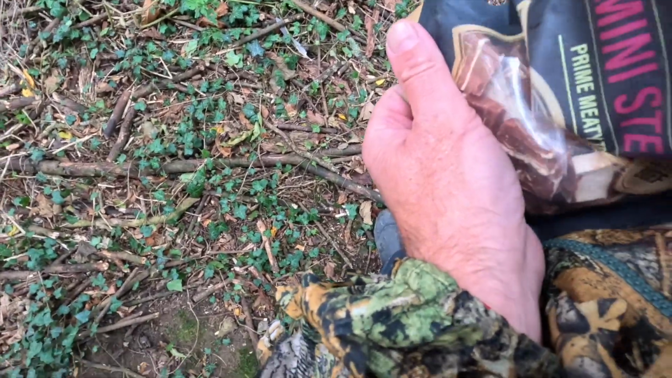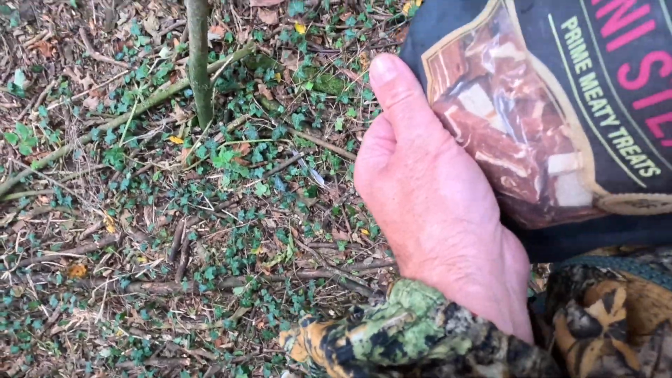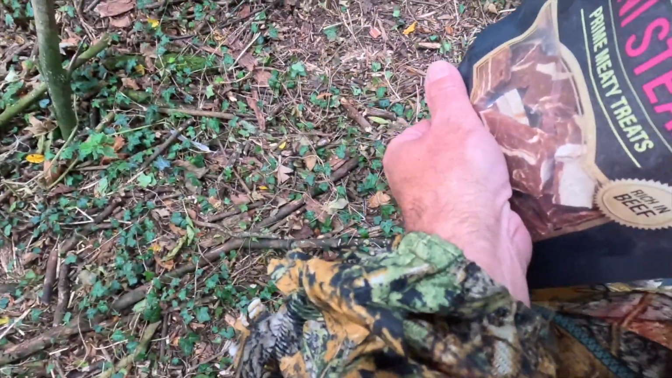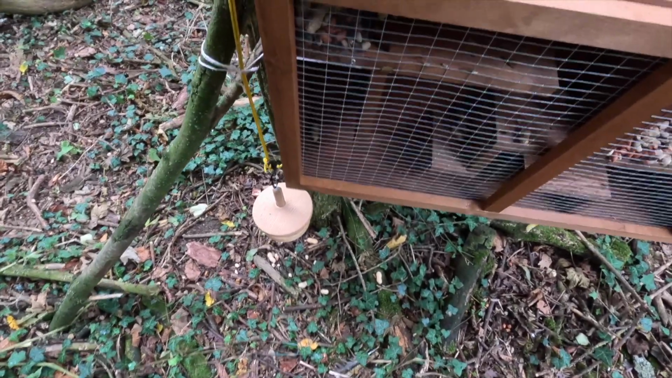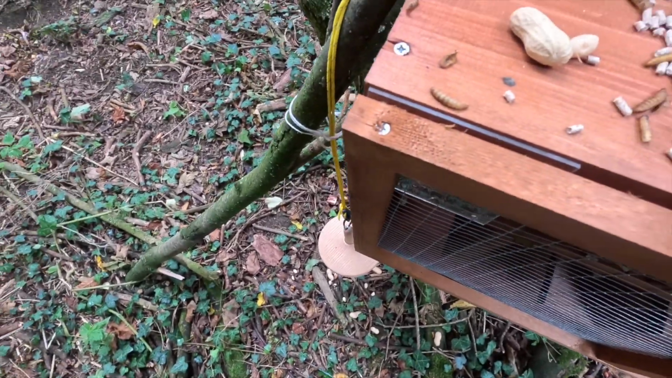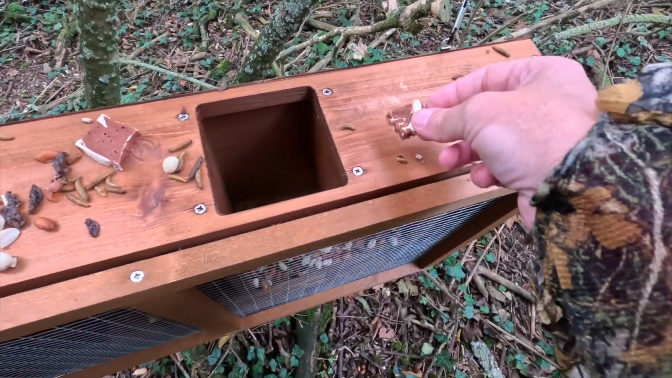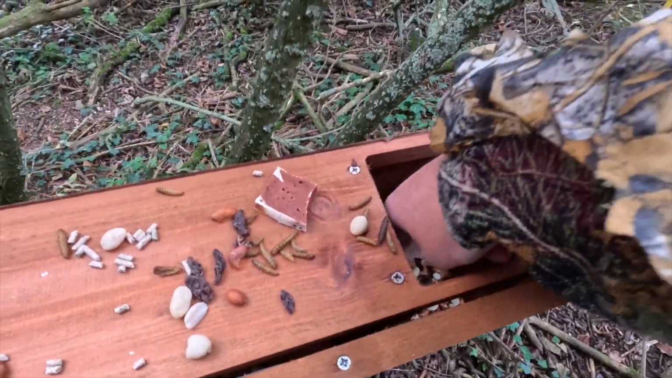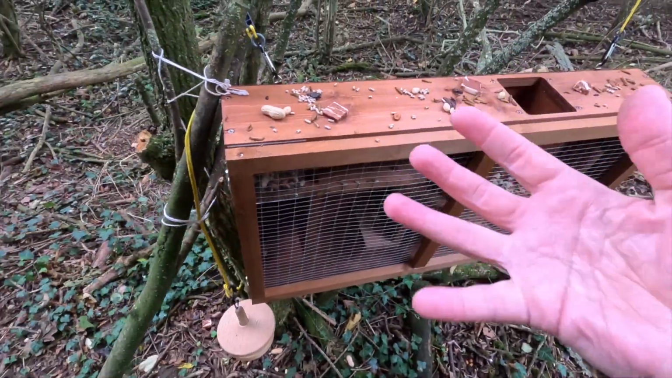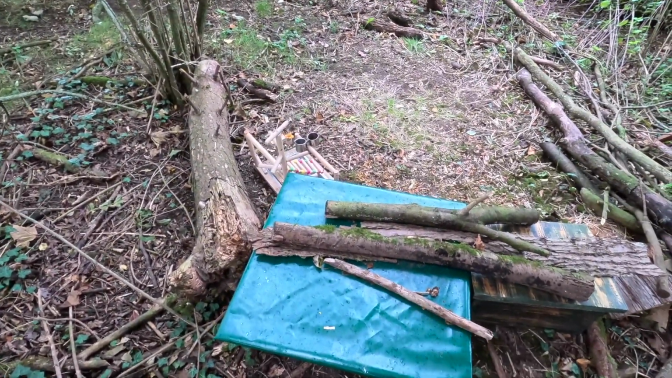I'm going to throw a few of them out here. Not too many. Just five there. I'm going to put some up here. Let's get the smell of the meat into this wood, stop it smelling like varnish. Right, we've still got quite a bit in here, which is fantastic.